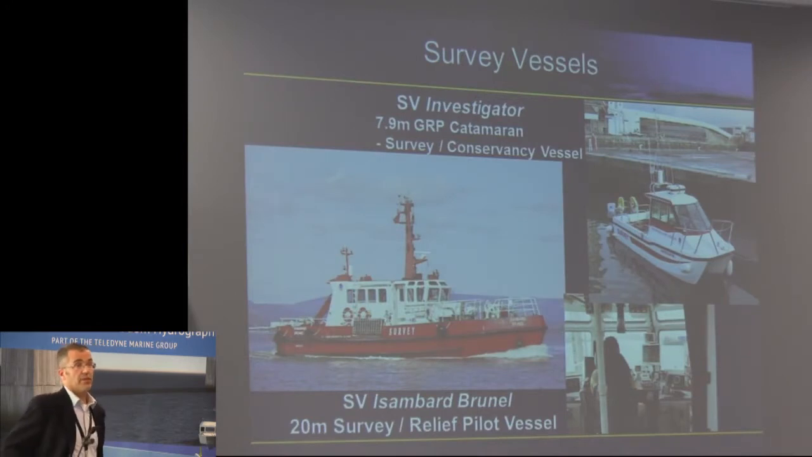So what have we got survey-wise? Well, we're very fortunate. We've got our own 20-metre survey vessel, Isambard Brunel, a good Bristol name. She was built as a relief pilot vessel, but she was too heavy and slow for the pilot, so great. She's permanently fitted out with all our survey kit, and she's a very good survey vessel.